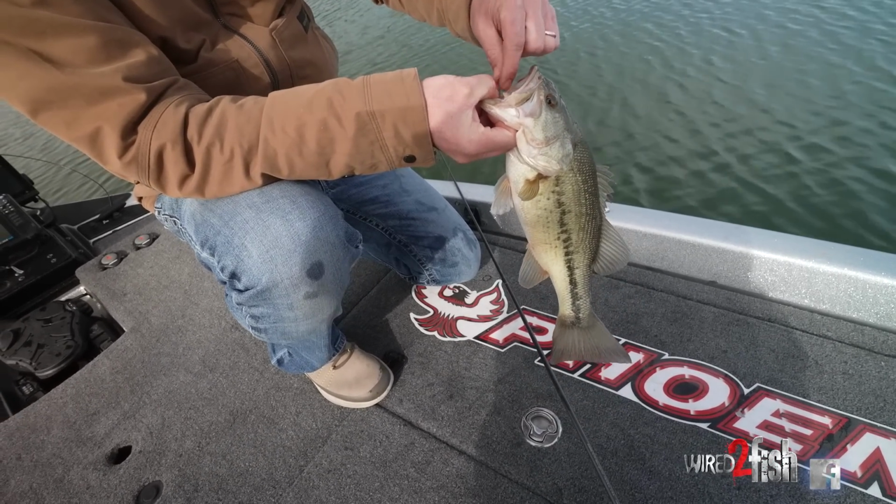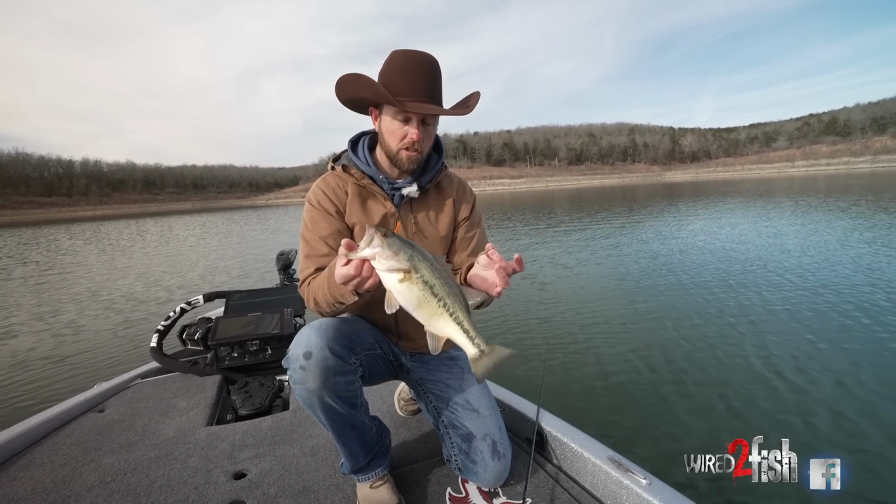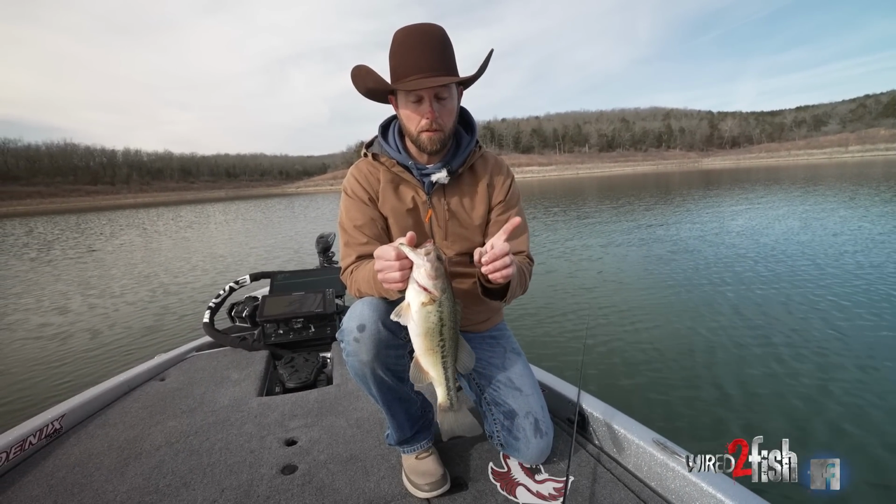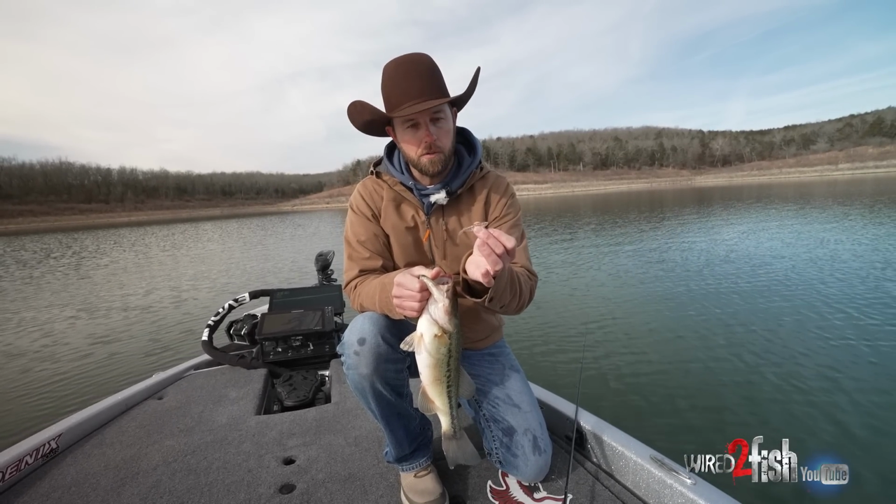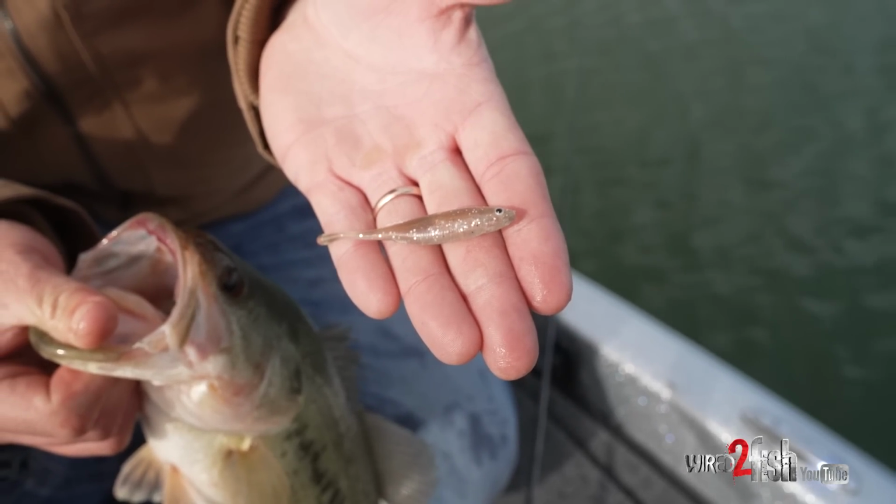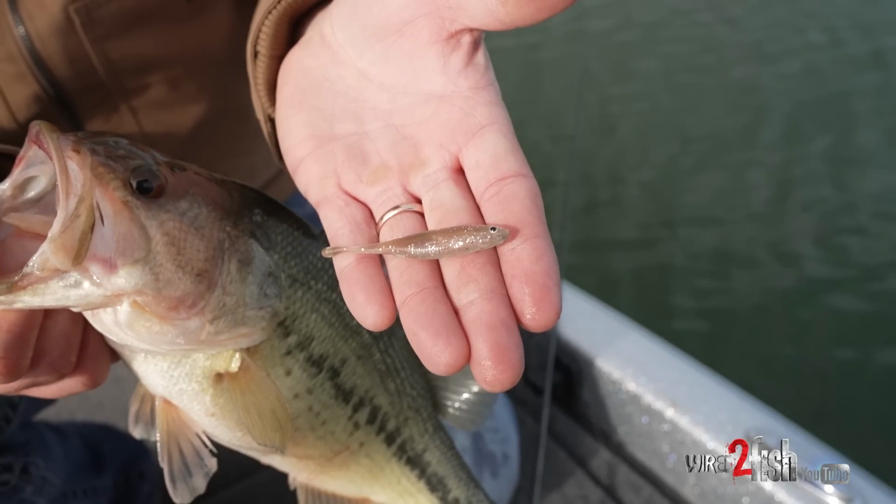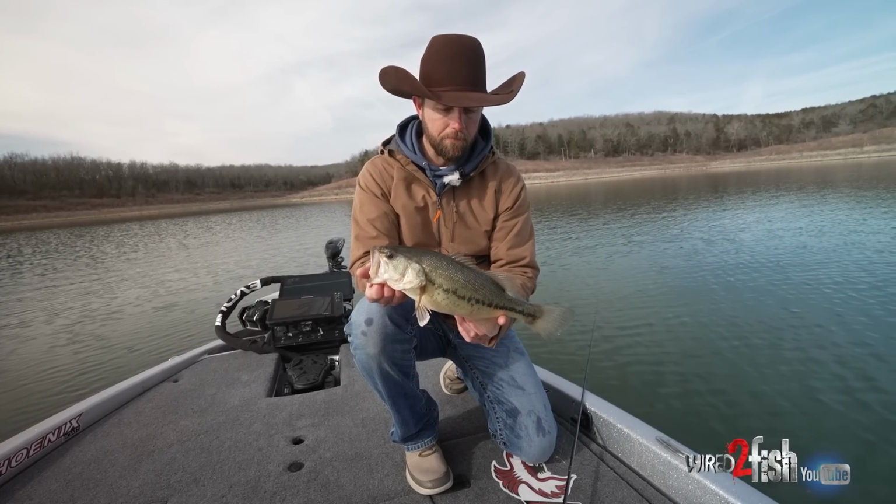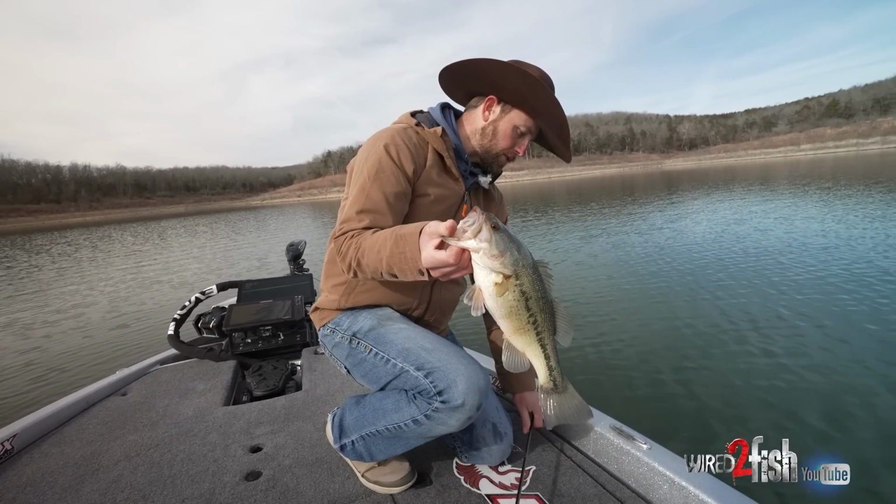So there's a good chance that some of these bass are feeding on some smaller shad, and I just got this one to commit. I just got another one to commit, and we've been throwing at various fish with the 4-inch size. A lot of times that's the first thing I do is downsize, and I think that may be the deal. We didn't change colors, we just changed the size of the drip minnow, and that could be the key to getting more bites. So big key change there.